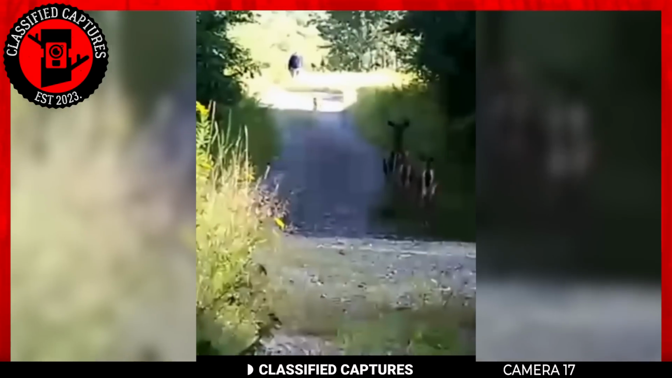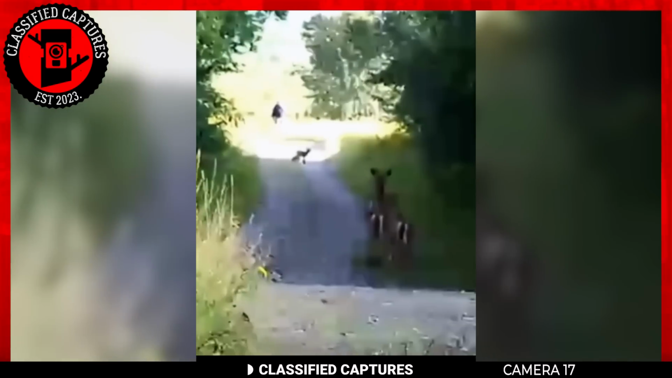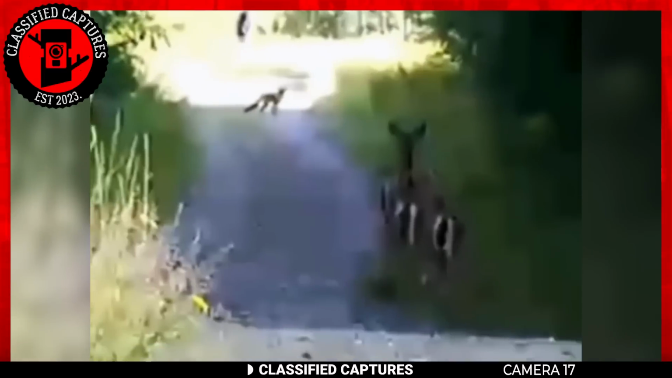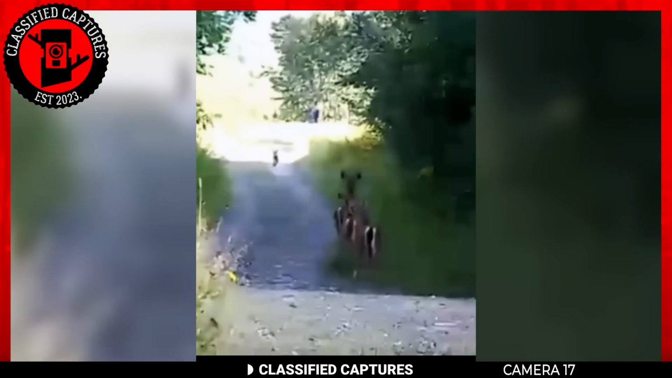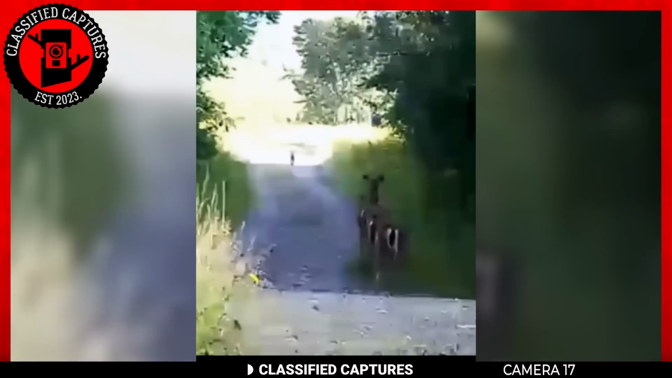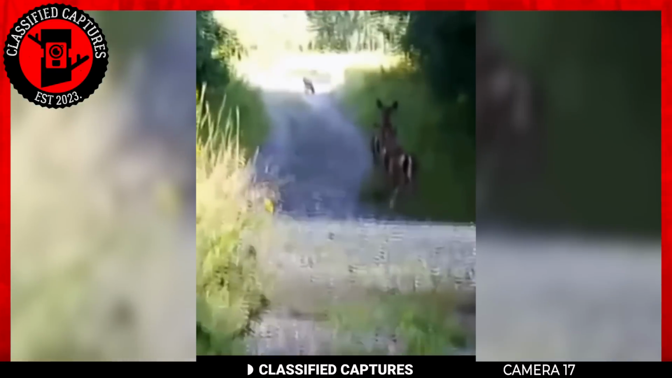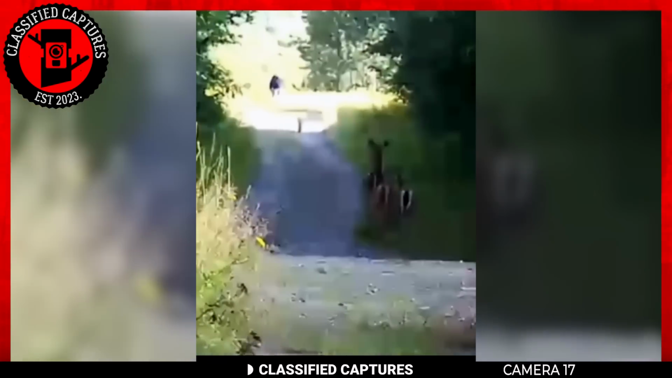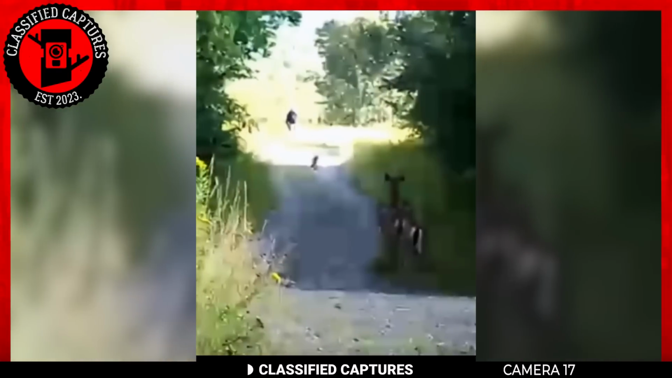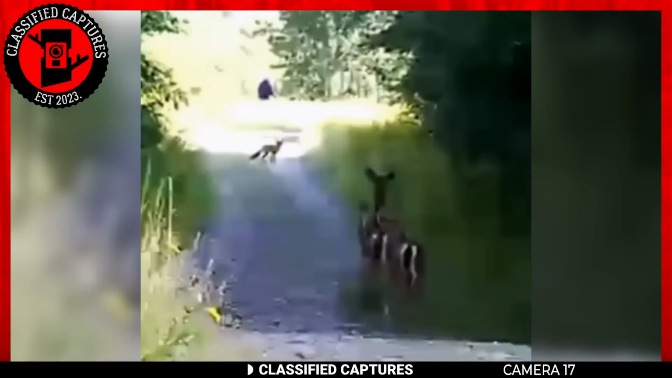Next, we have a trail cam footage that's aiming for the spot of the most chaotic footage I have ever come across. Take a look. In the footage, we have a herd of innocent-looking deer frozen in their tracks, their wide eyes locked onto a sly and cunning fox up ahead. But wait, the fox seems to be engaged in its stare-off with something else. Something colossal and humanoid sauntering across the path and into the woods.